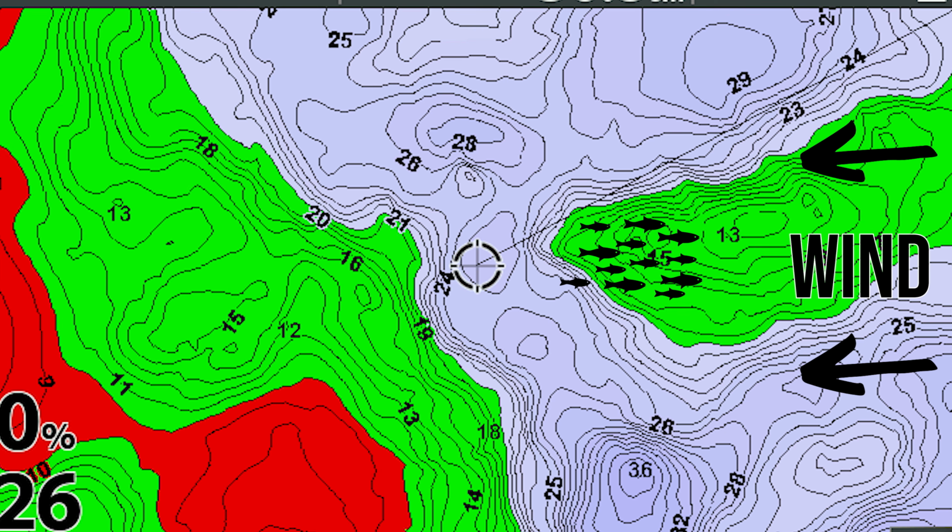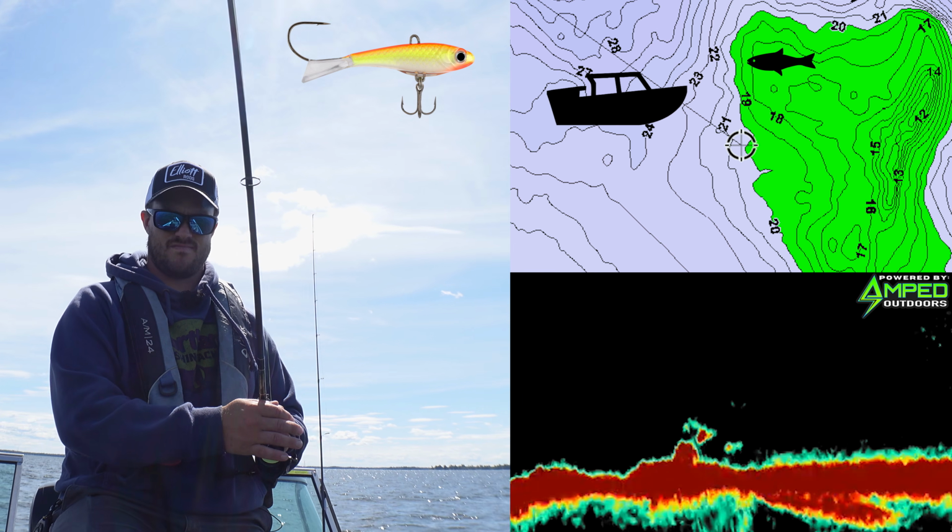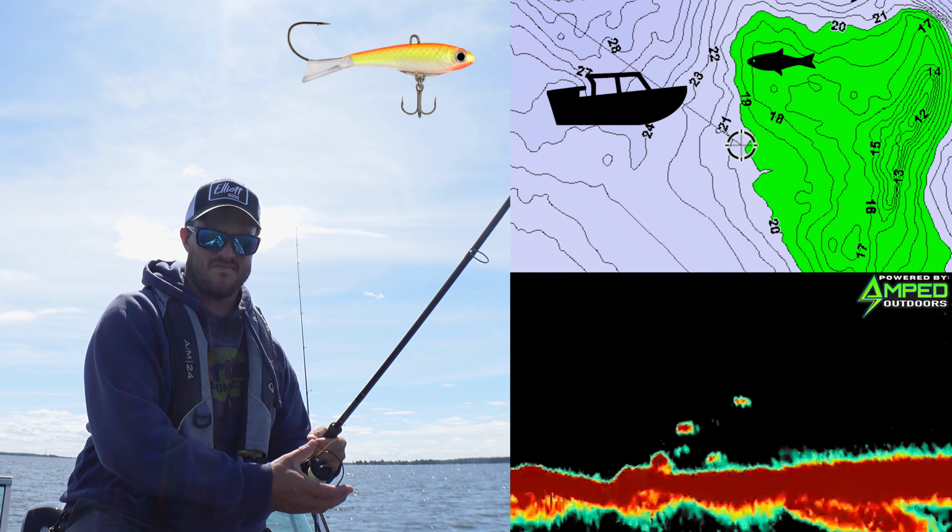That's a question I get asked a lot. How do I set up for these? So what I'm doing right here is I am set up going into the wind. There's this point right in front of me. So if I have a piece of structure and the wind's blowing, I'm going to get myself set up so I can go into that point facing it. That way it's a little easier to control the boat, even with it being windy like this, and to make accurate casts on these fish and not blow over top of them and spook them.